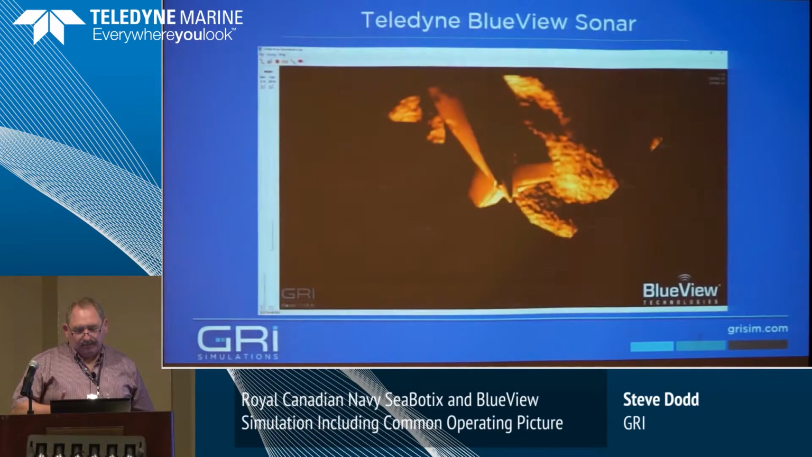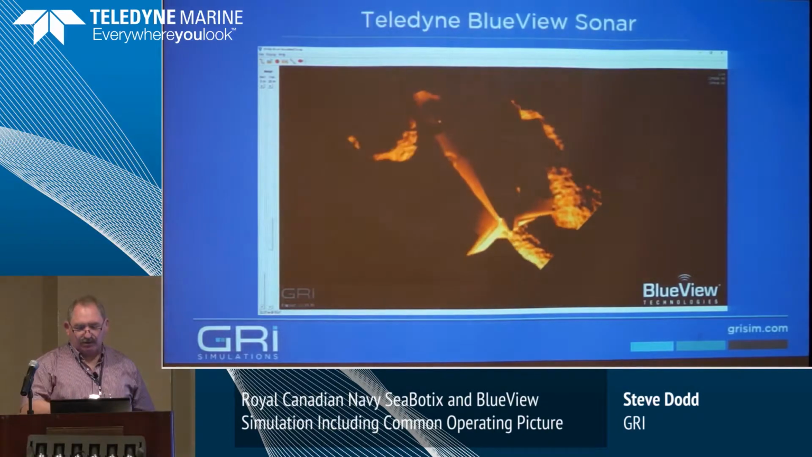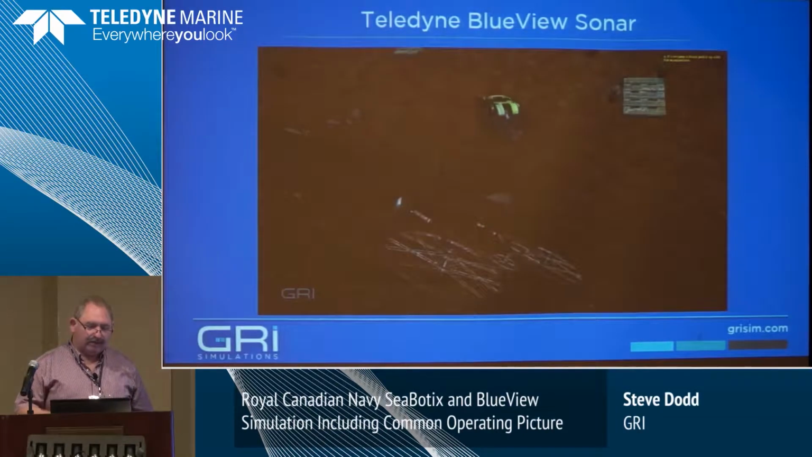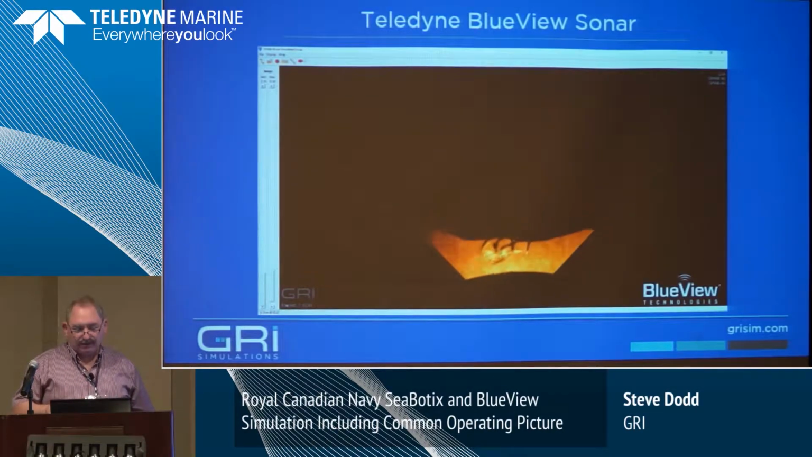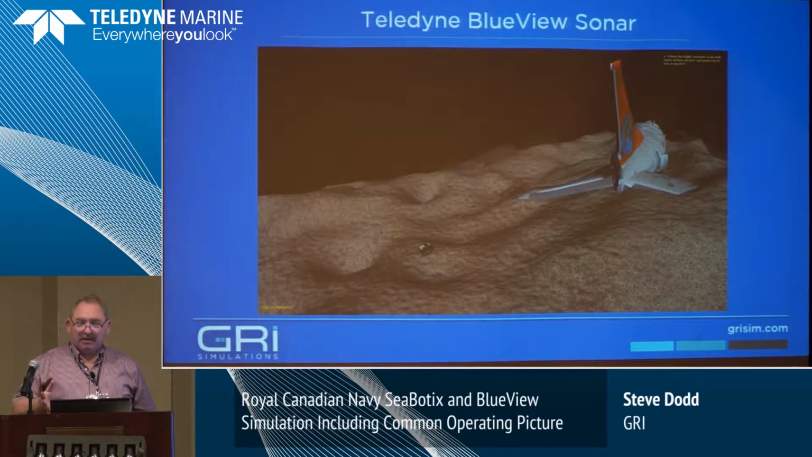So the Teledyne BlueView sonar is one. There's a very clean image. There's complete control of gain and noise and this sort of thing. It's one we've provided. Subsea 7 used it, for example. It's actually integrated with their SeaBotix control system, so they're able to run simulations of missions, and the output is in the exact same format and same quality as the BlueView product would deliver to the autonomous system.